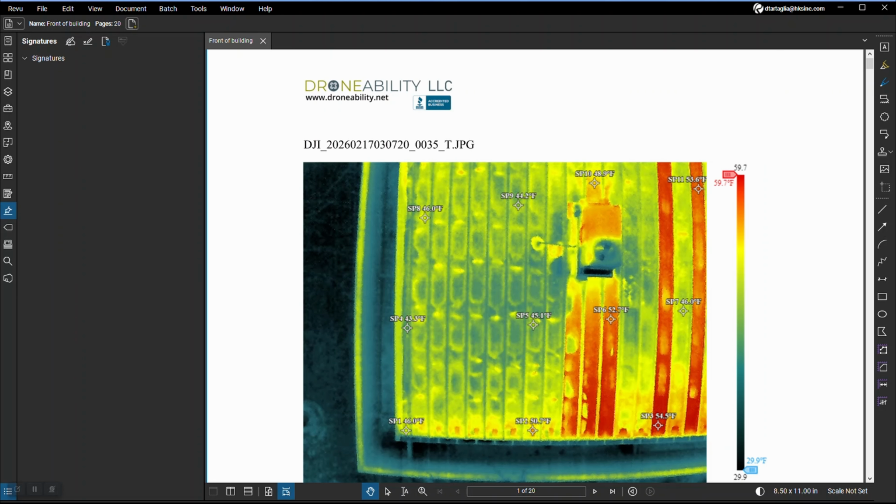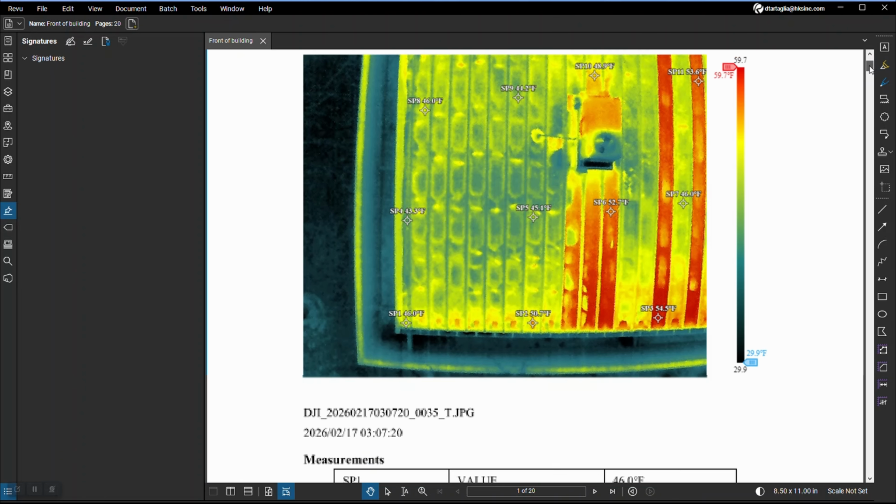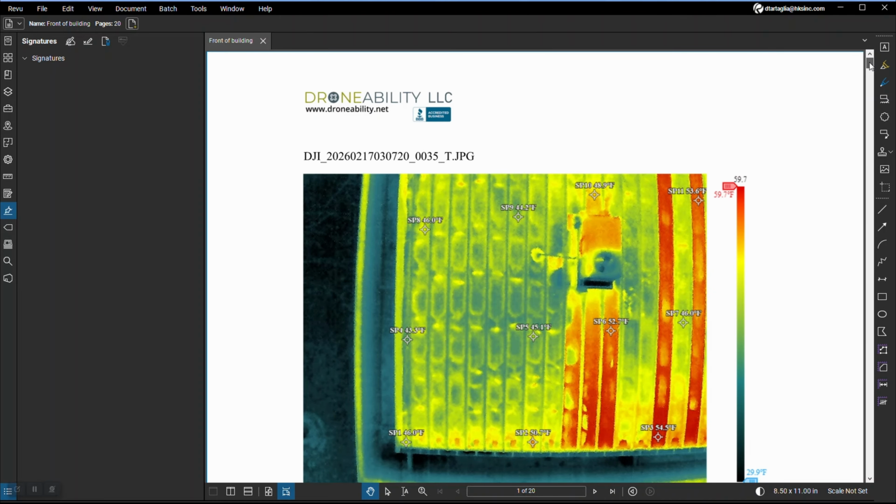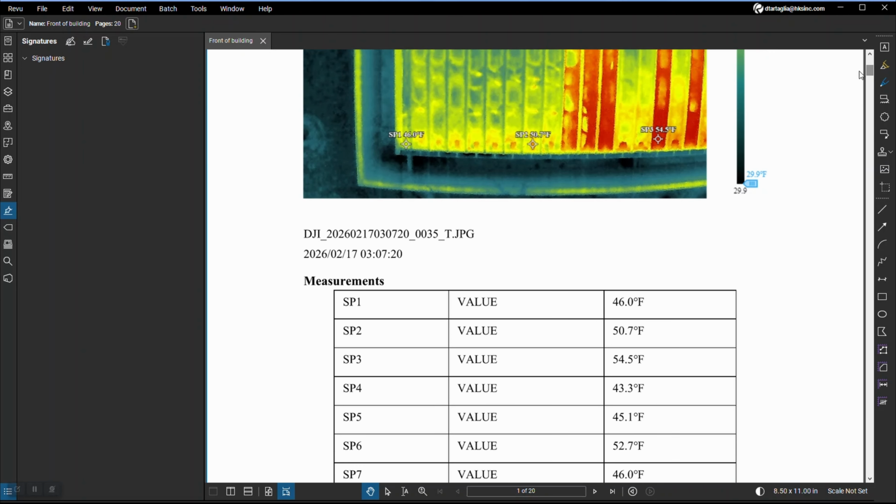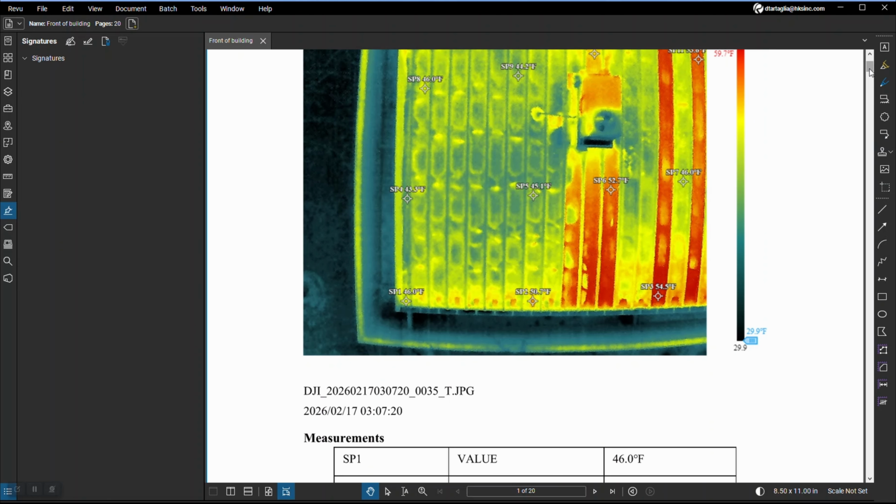In this video, we're not going to go over the use of the tool itself. Here's the exported images and also spot temperature readings I got using the tool, though, and exported out to a PDF. And what it'll really do is just give you the temperatures. So my spot temperatures are in Fahrenheit in this case. I took a lot of photos, and it'll show you exactly the number that's assigned to the temperature reading and also its value for each image.